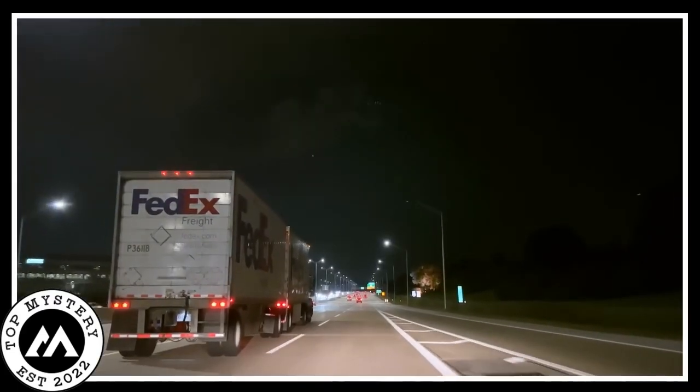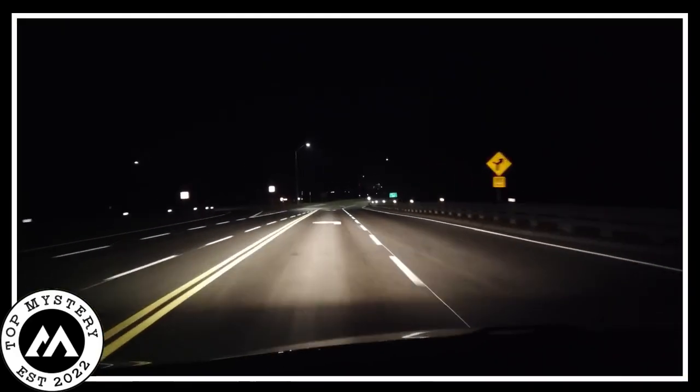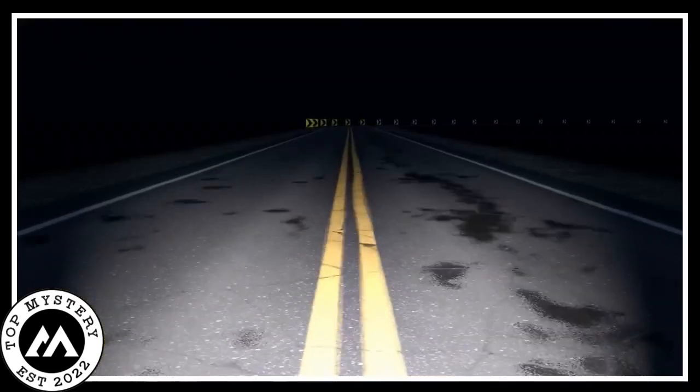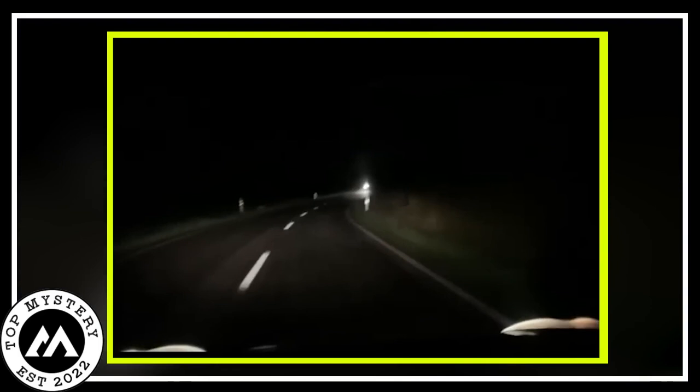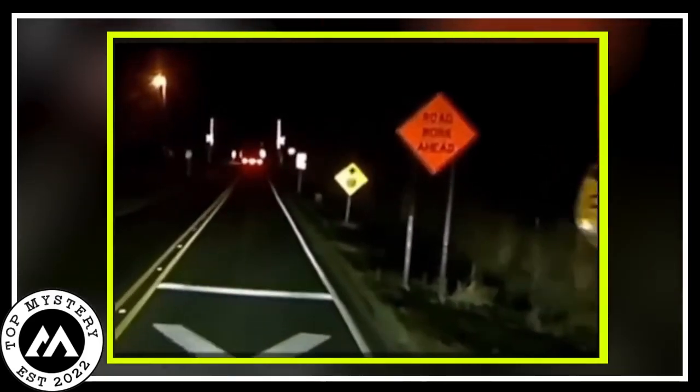Late at night, workers were driving a big truck down a dark road. The truck's engine was the only sound in the quiet night. The road looked old and tired, just like the workers. Suddenly, a strange thing happened. A ghostly lady appeared in front of the truck from the darkness. She looked like a spirit, glowing and weird.